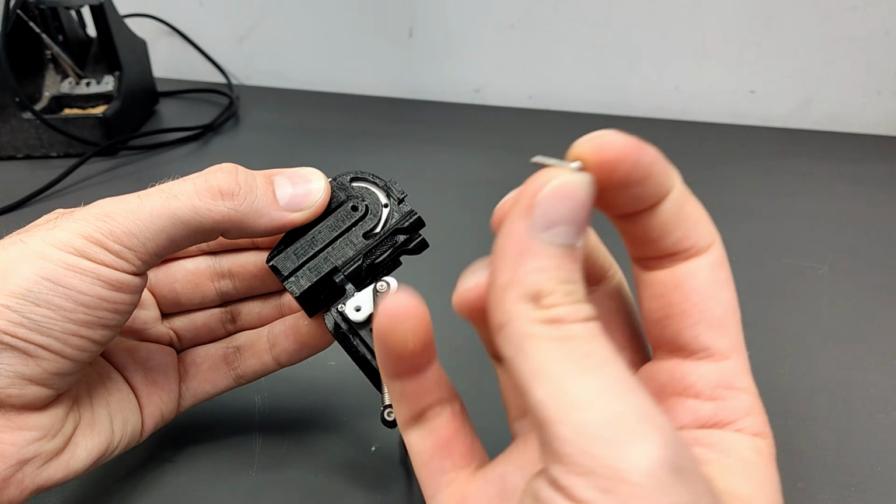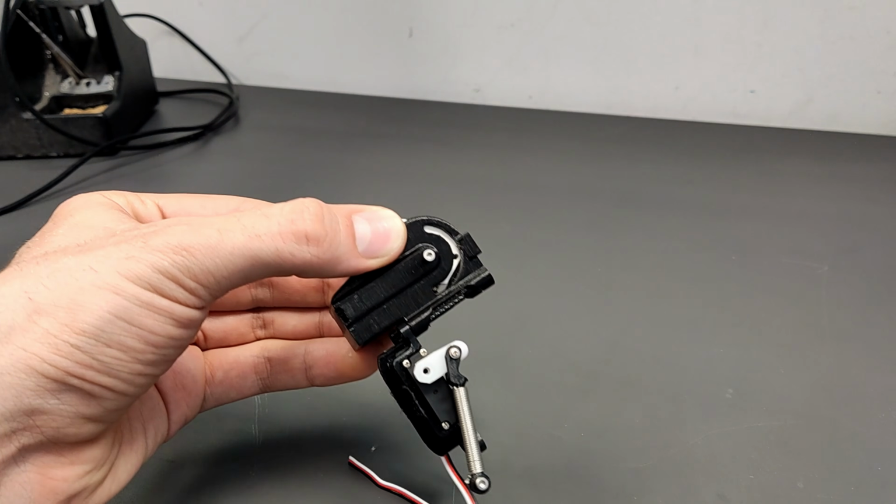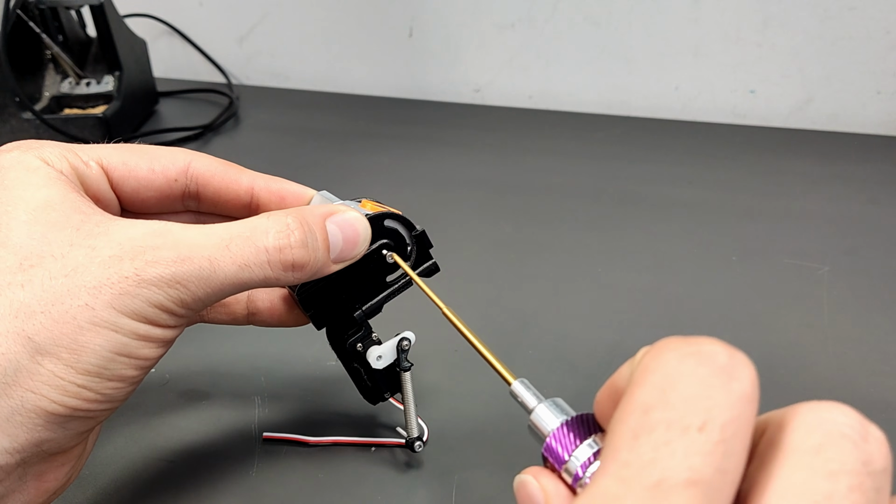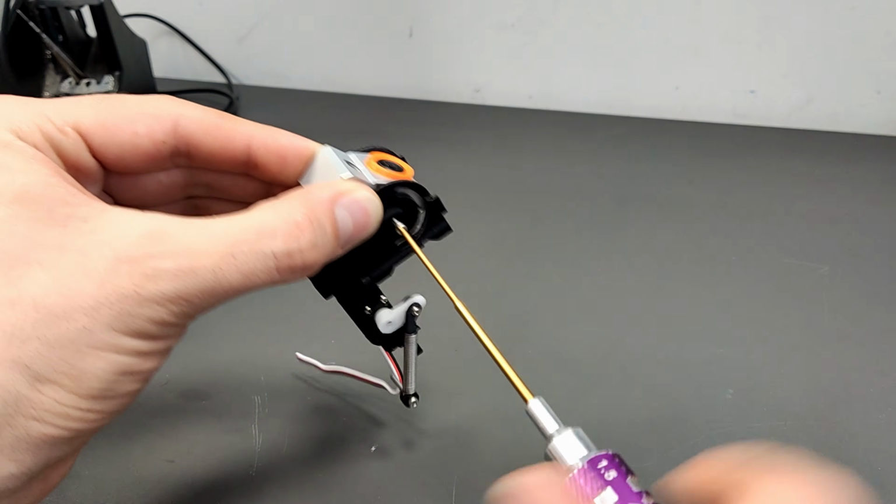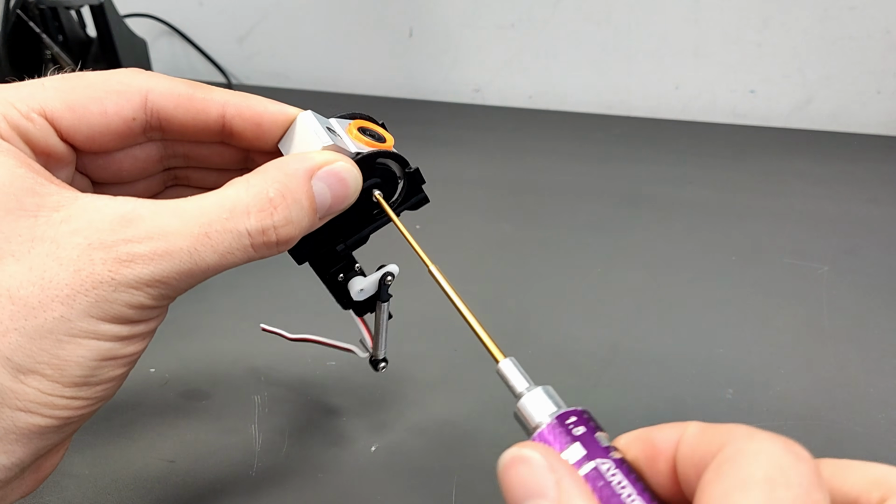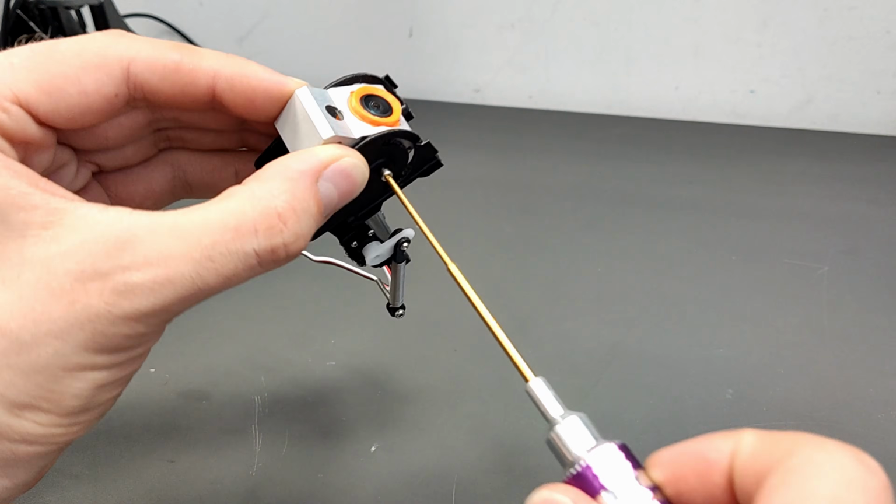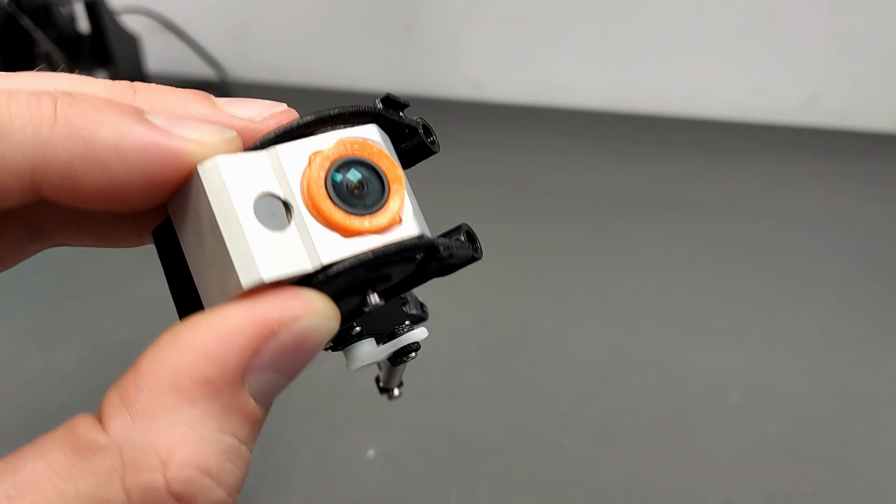Then the M2 8mm screws are used. Do not screw on too tightly. It's also used as rotating point, so the gap is desired.